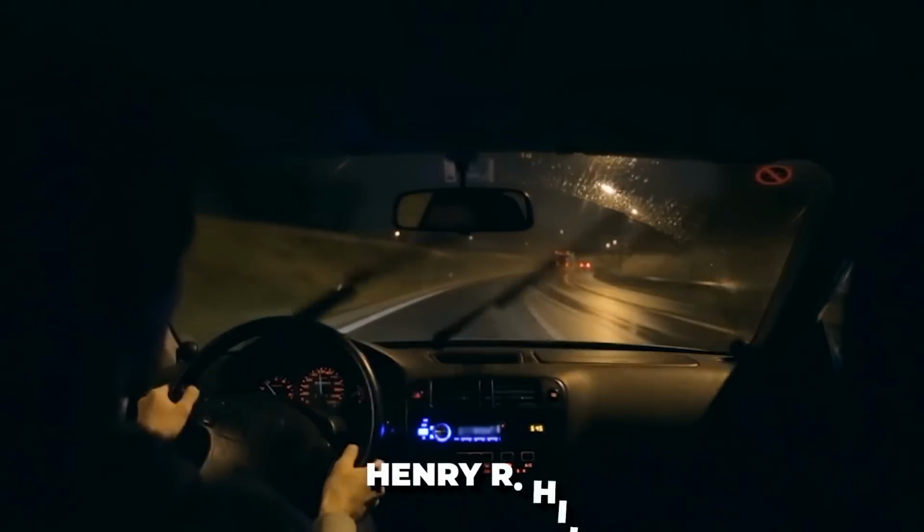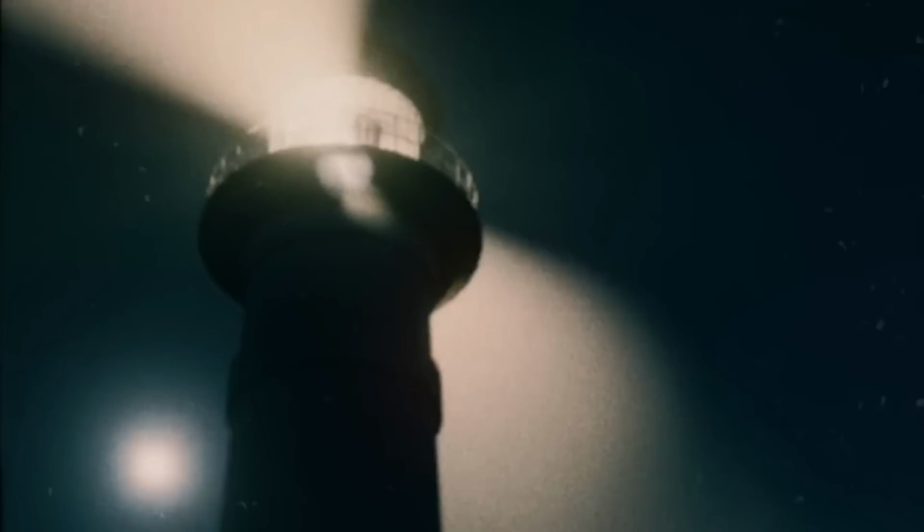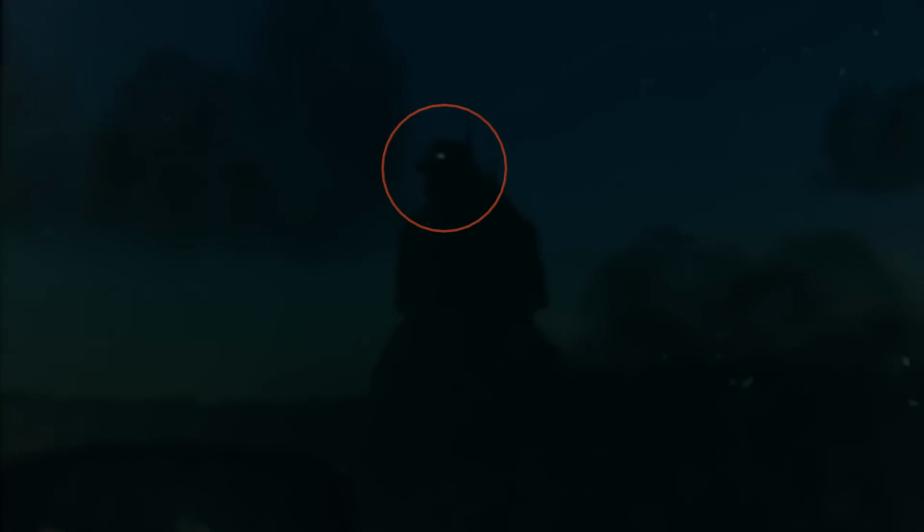The creature in the fog. In 1954, Henry R. Hill had a terrifying encounter while driving along the coast. He filmed a massive black monolith emerging from the ocean, its eyes gleaming menacingly. The creature seemed to be heading straight for him, filling him with an overwhelming sense of dread.